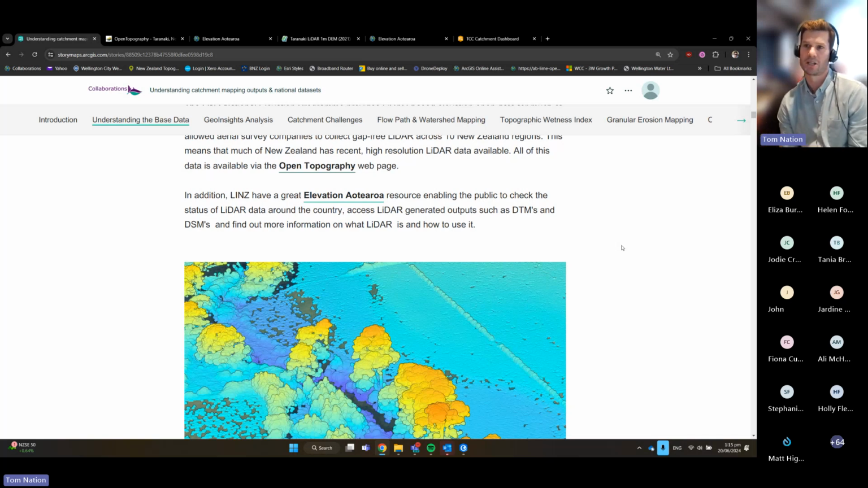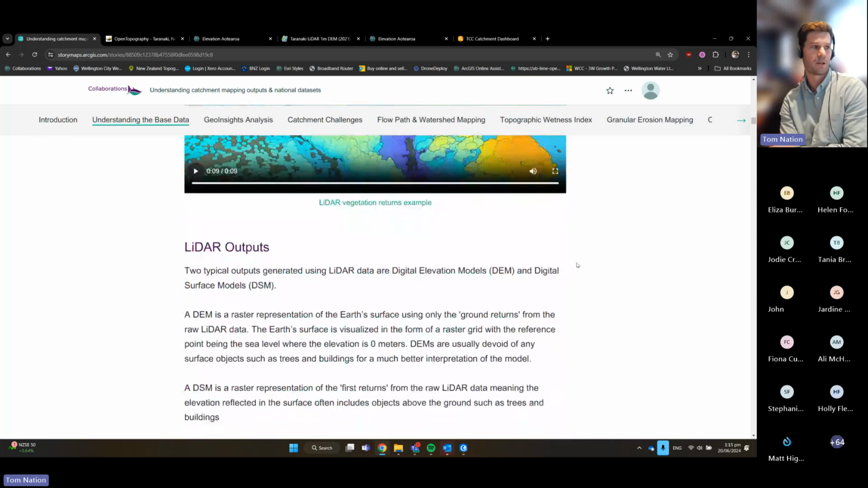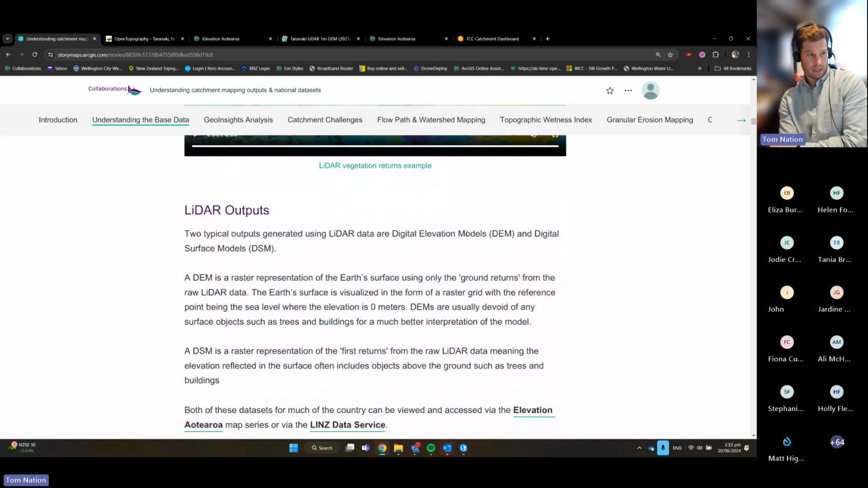Now, a couple of products or outputs from the LiDAR that are quite common and that we collaborations have been using for a lot of this work are digital elevation models, or DEMs, and DSMs, so digital surface models. And they've been generated already, and are available via LINZ through the Open Data Service and through this Elevation Aotearoa webpage, which I'll go through a little bit soon. So typically, as I mentioned, apart from using the raw LAS data to show cool visualizations like that or look at specific things, often we're talking about elevation models, which is the ground, and surface models.